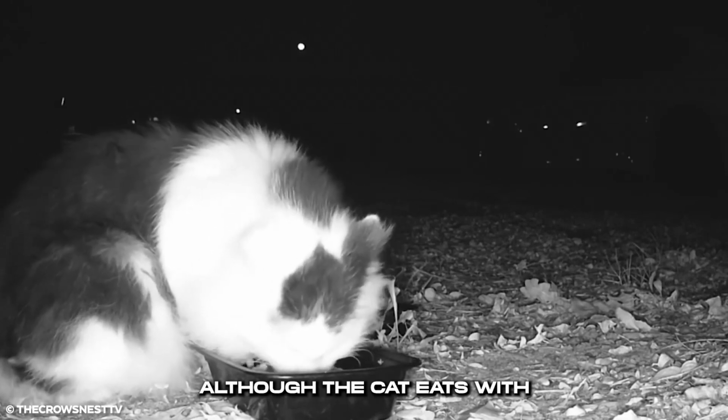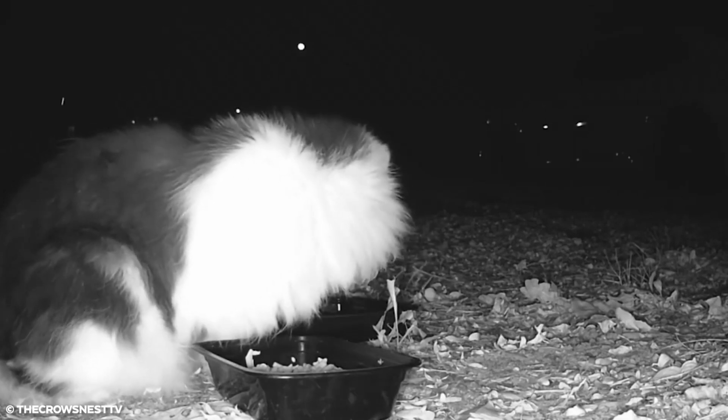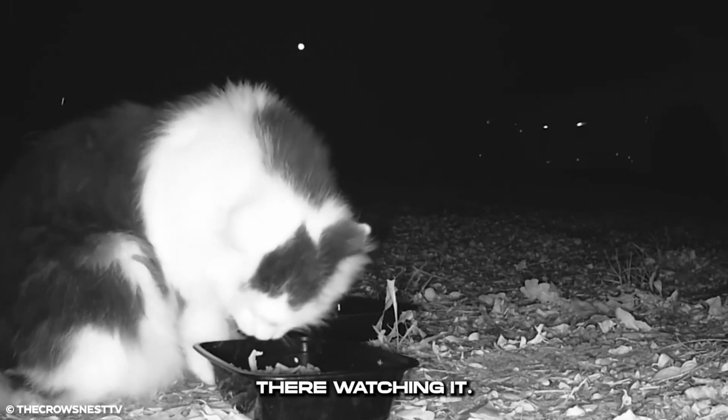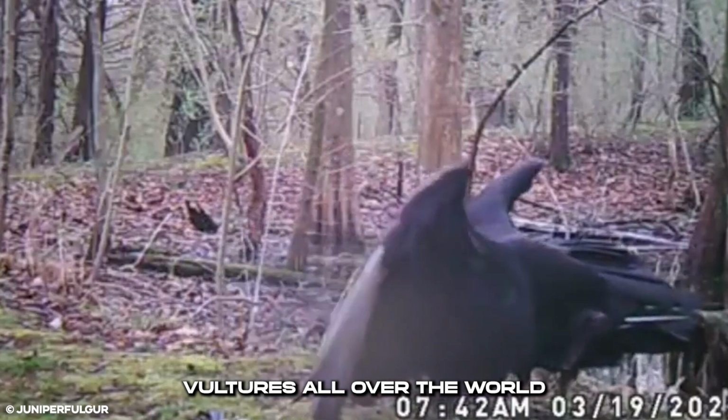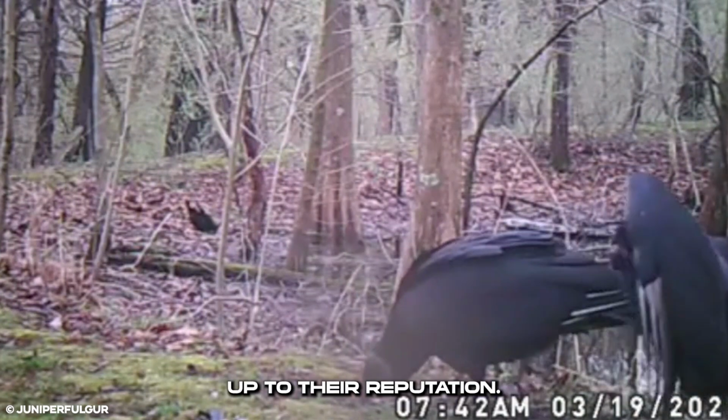Although the cat eats with relish, it can't help but look out warily into the darkness. There could be something there watching it. Vultures all over the world are seen as ominous creatures, and these vultures live up to their reputation.